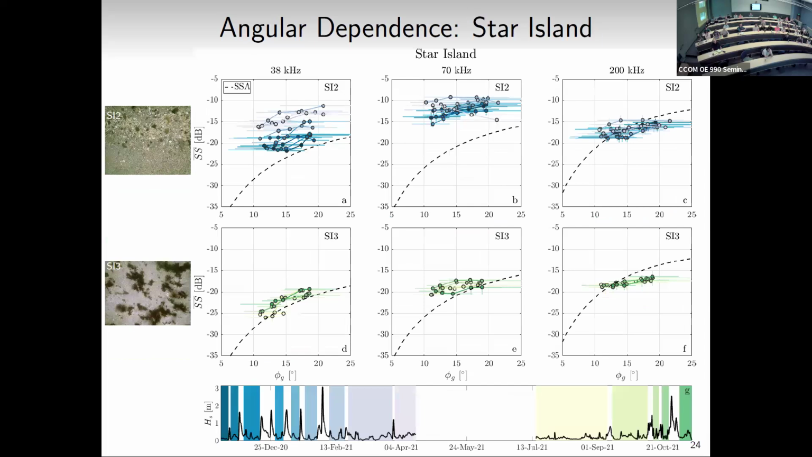Let's look at the Star Island deployment. The top panel is the ones with all the bed forms and the shells, the series of storms, so that's our significant wave height. And each color here corresponds to the average between storm events, so that's what I'm showing there. The bottom panel here is our summer deployment as well as this other Star Island deployment. Let's look at this one first. 38 kilohertz, pretty good, fitting pretty well. Interesting, that's a little bit flatter than what the model predicts at the higher frequencies.